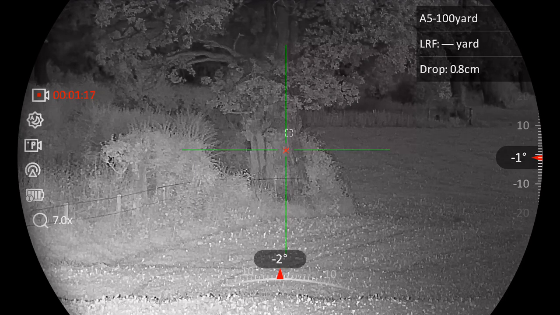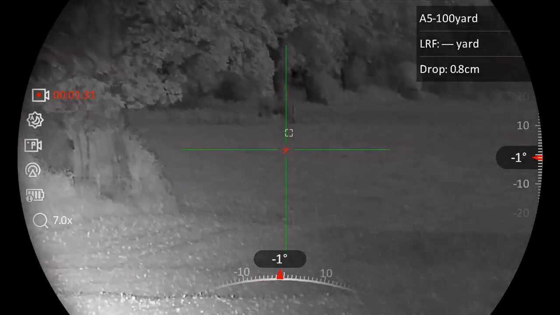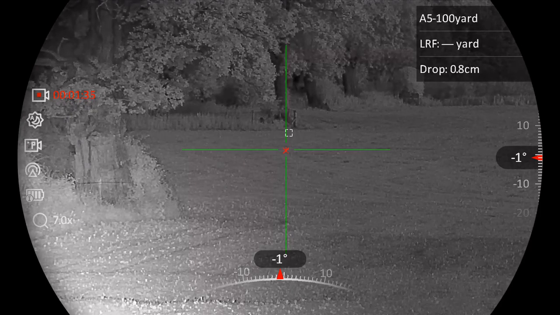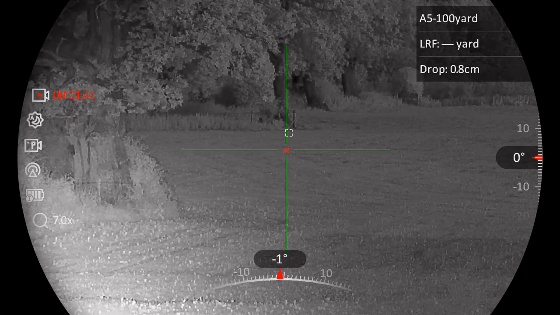Yeah, the Hic has got a better picture, but the OneLeaf's still doing a good job. I can still see the tree nice and clear, and you'd easily take a fox there. Remember that's 214 yards. That tree over there is 500 yards. So I'm just going to have a look through the Hic now, see if I can light that up a bit better with the IR.